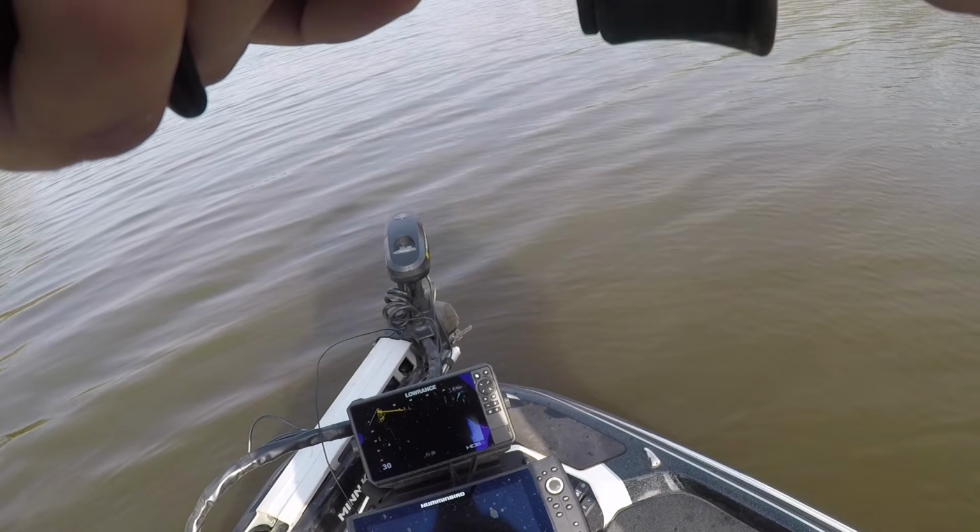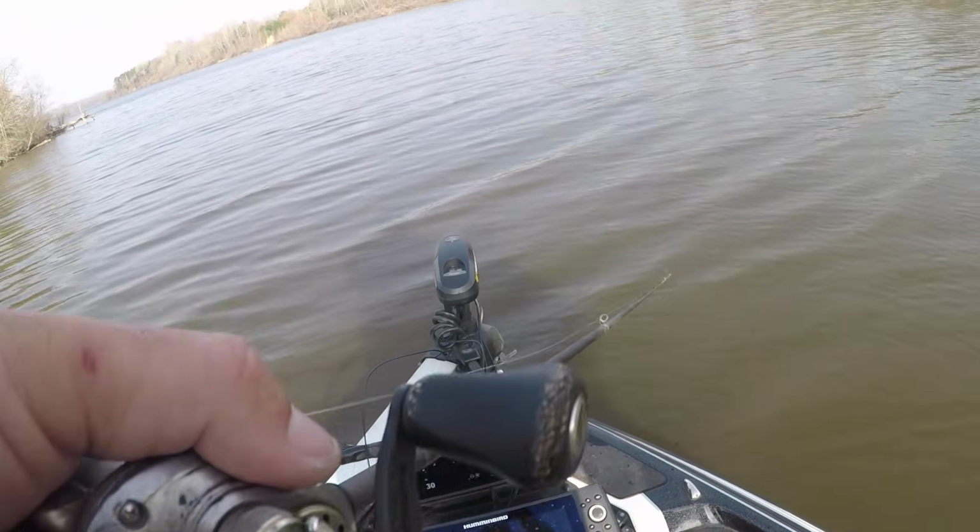So it doesn't have to be a scope bait. It don't have to be a minnow. It don't have to be a fuzzy ball. You can catch them on all different kinds of things, but use something you're confident in. That's a pretty good catch. Throw it right out there.